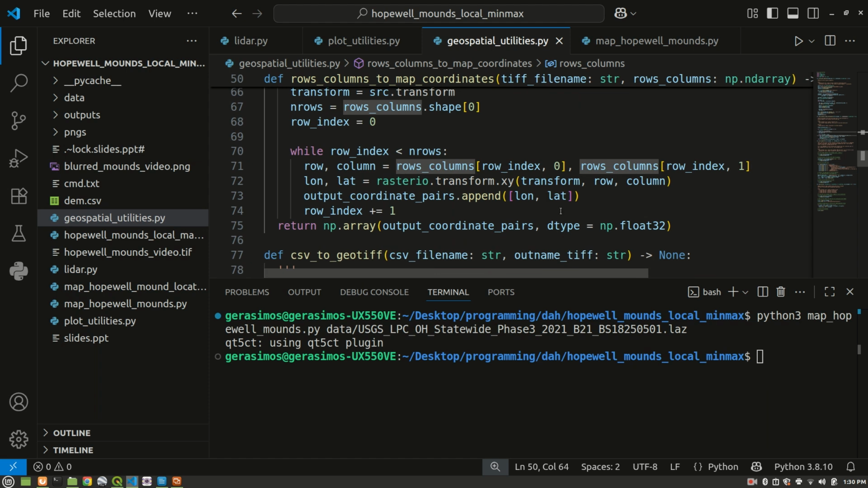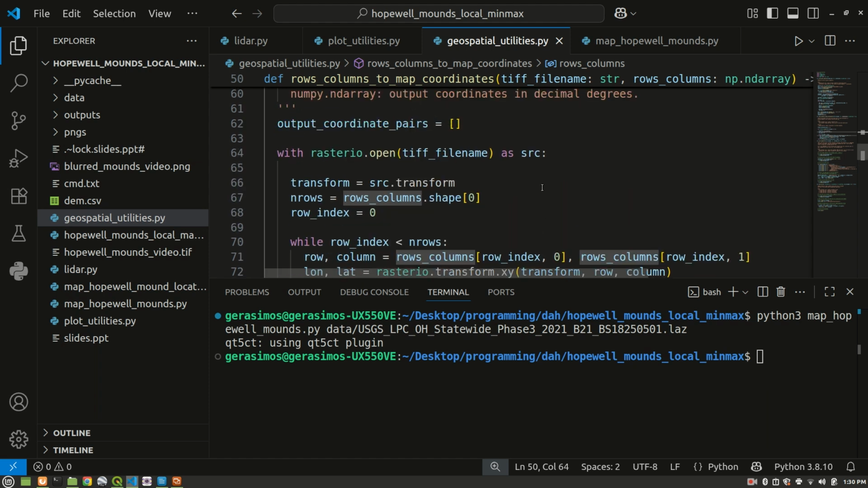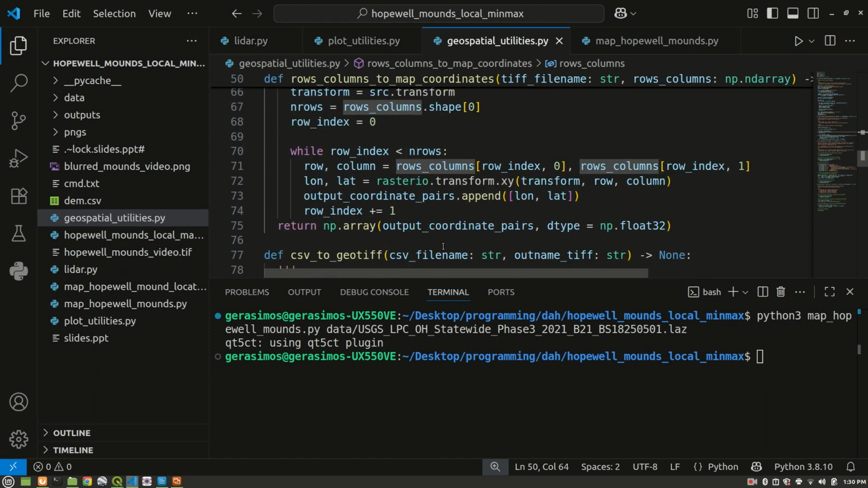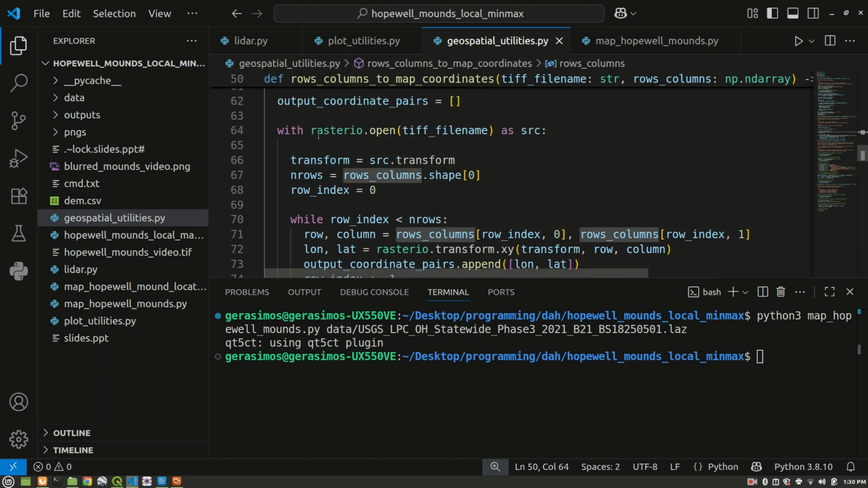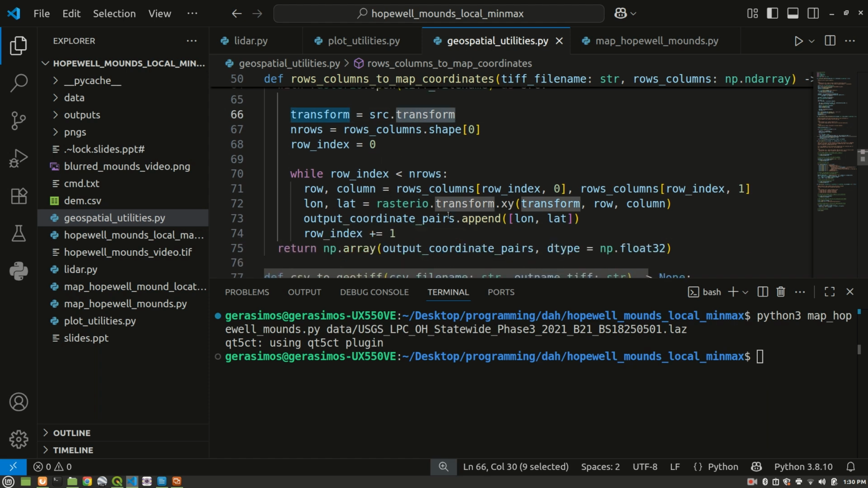Basically this function uses a transform method from rasterio. Rasterio is another Python library, and rasterio.transform basically takes those row and column indices and dumps out longitudes and latitudes.